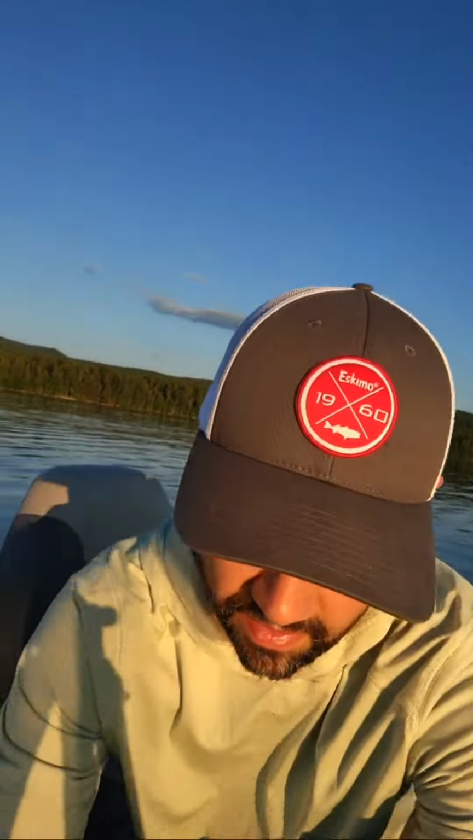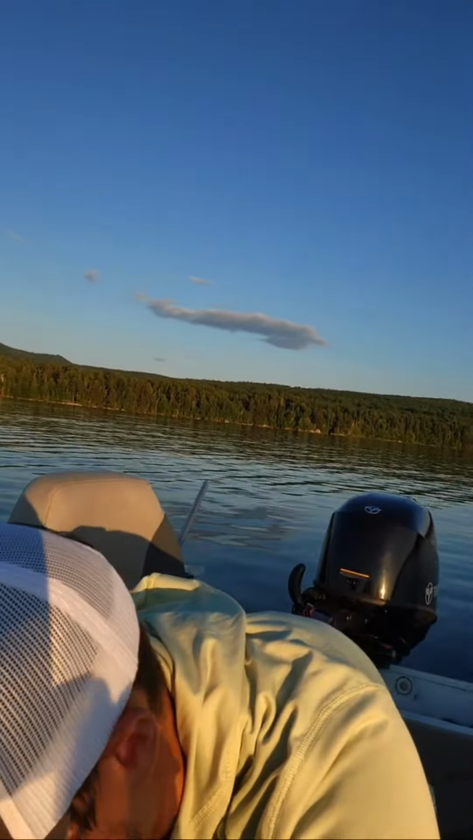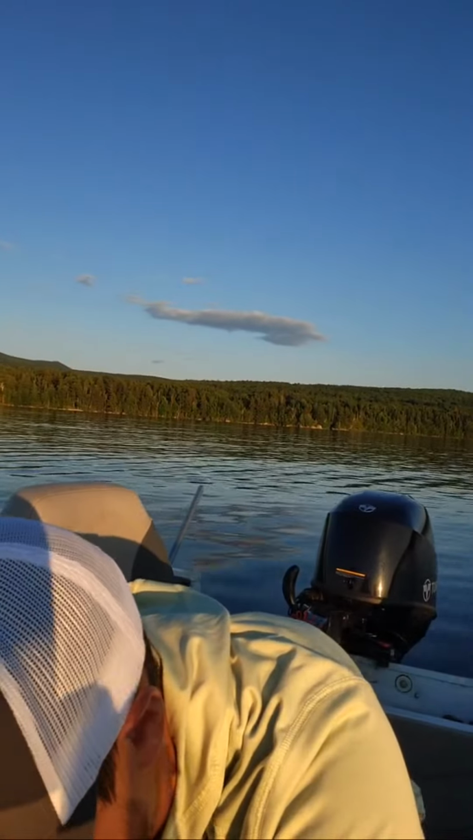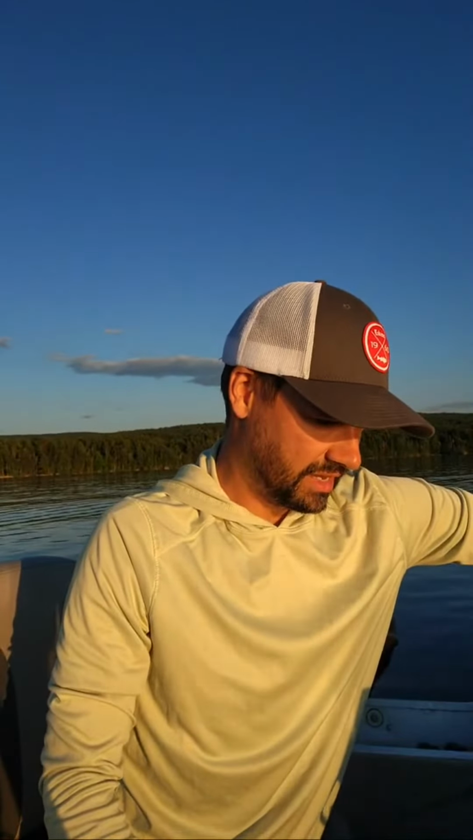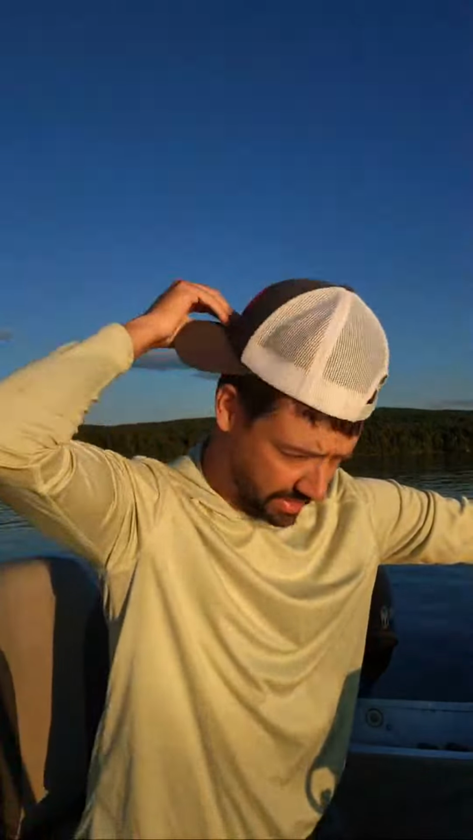Tripod's right in the way here. Hold on. You'd think I would get this stuff all set up. Guide, not guy. Yeah, I actually guided someone this morning on the same lake.